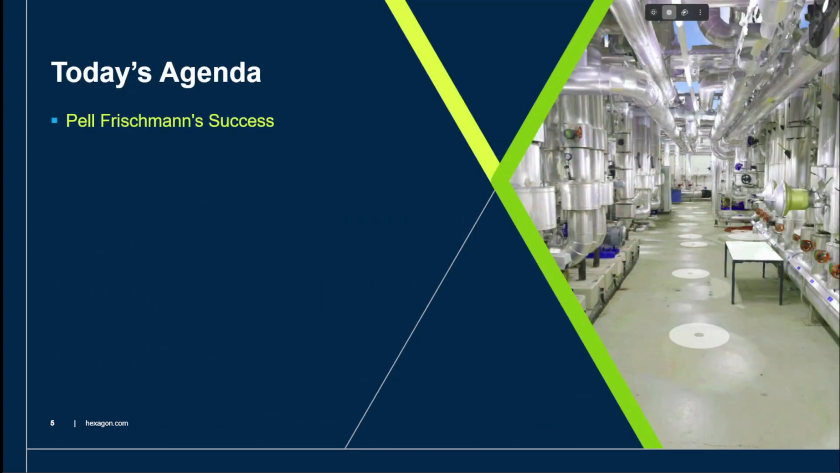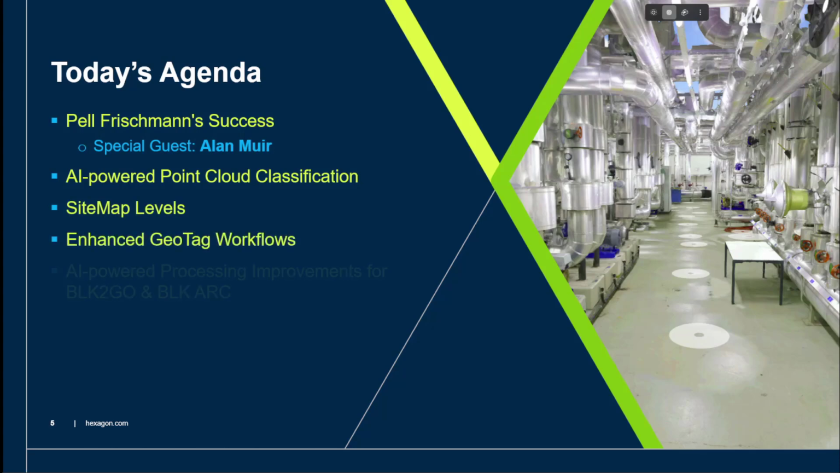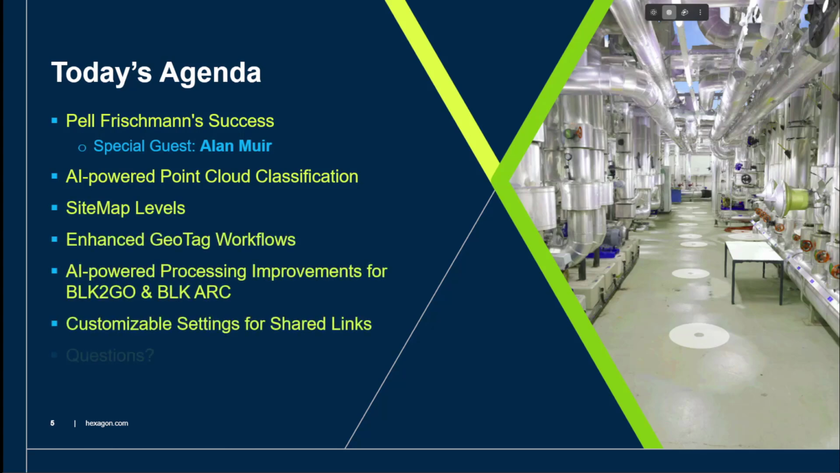So the agenda for today is that we'll cover that conversation with Alan up front, and then we'll look a little bit deeper into the new features and updated features. So we'll look at AI-powered point cloud classification, our new sitemap levels capability, enhanced geotag workflows, so stuff we've added there to make your life easier, and integrations. We'll also look at something really cool, which is our improved processing pipeline for BLK2Go and BLK Arc data, and also customized settings for shared links.